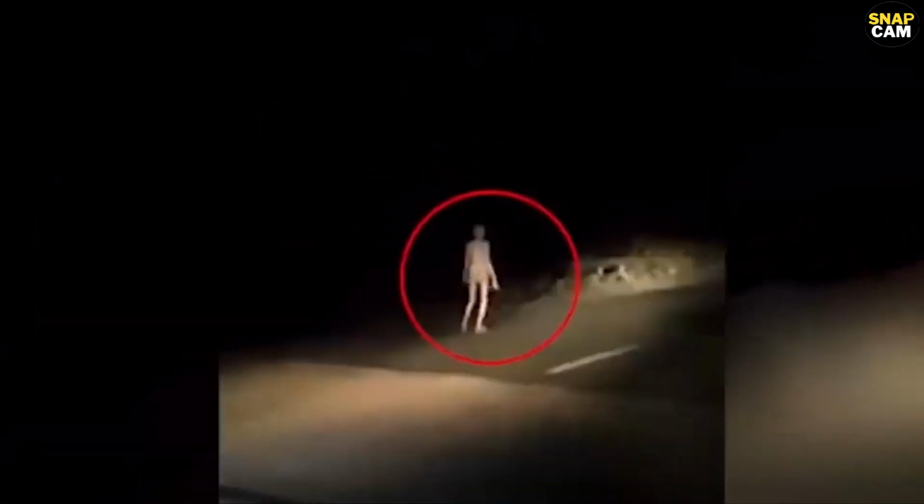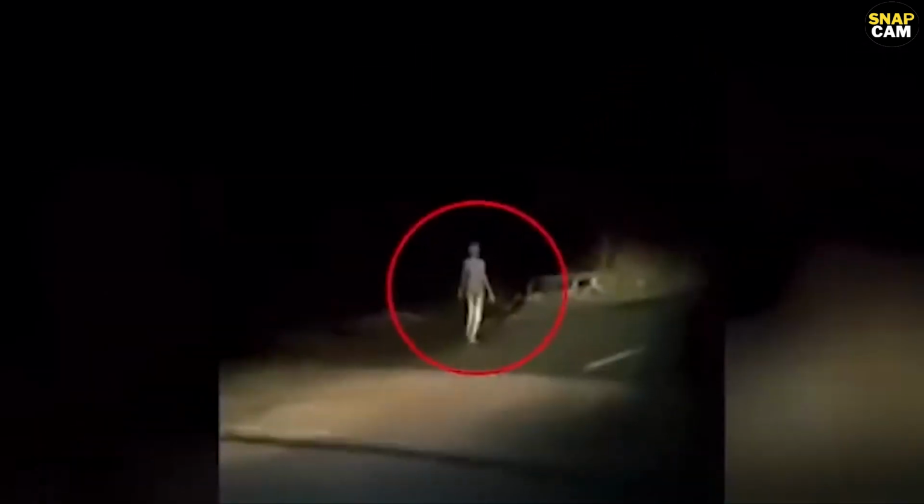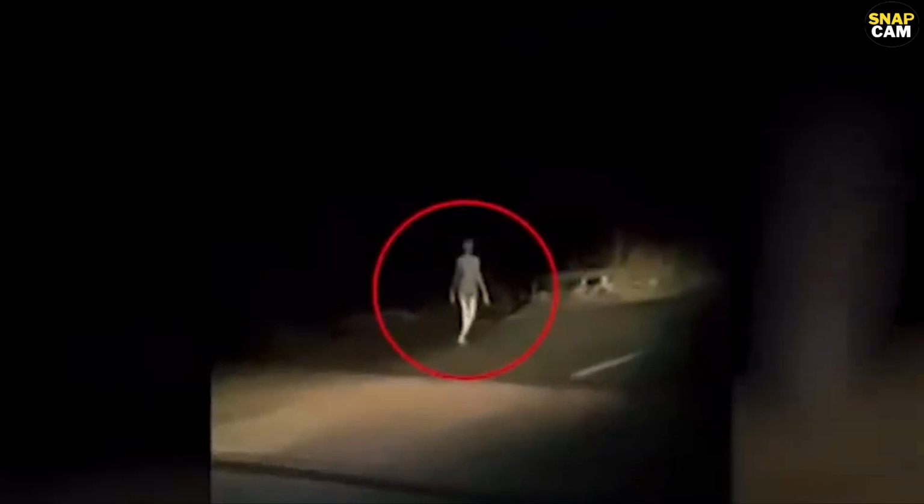A group of bikers took out their bikes and went for a night ride in India. Soon they found a humanoid walking towards their direction. It was around midnight, and the bikers were scared. They took out their cameras to shoot the frightening event. Then they fled the place on their bikes.